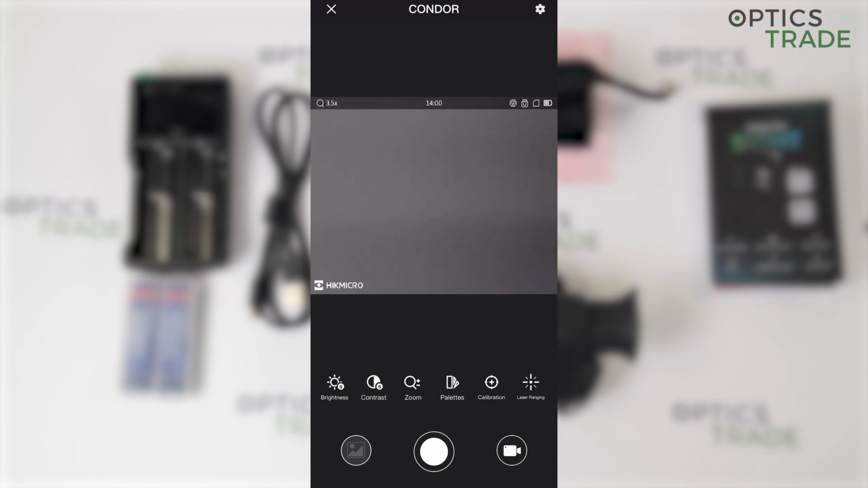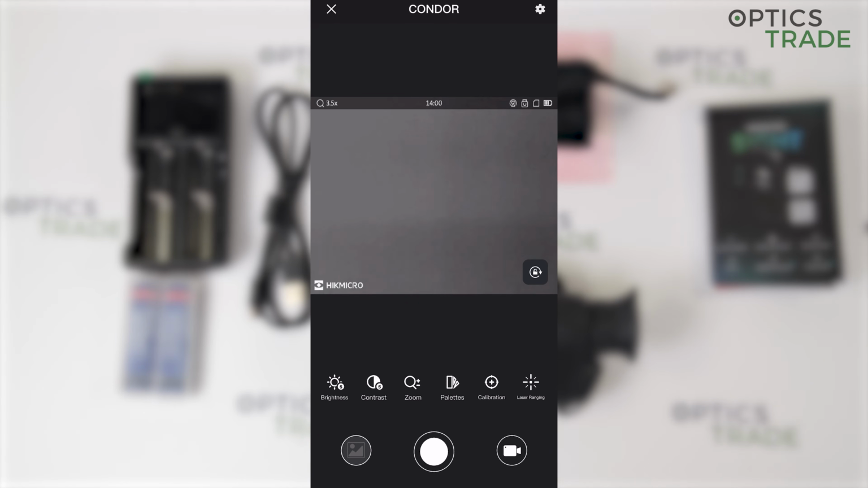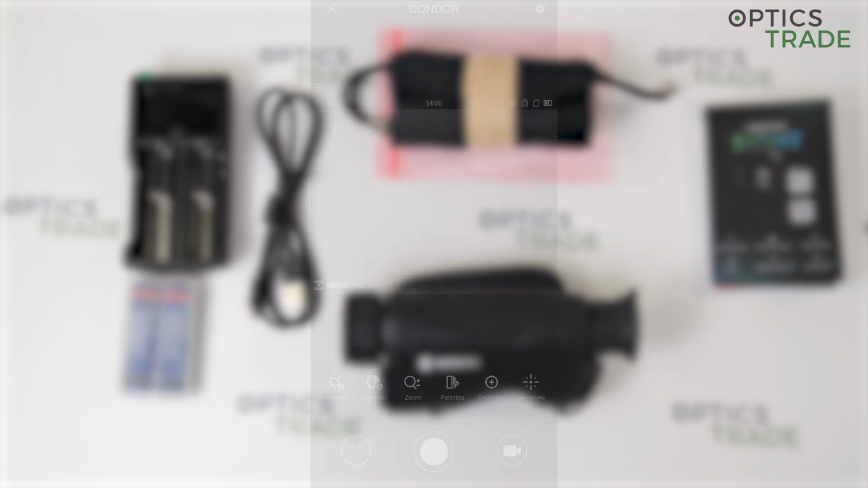And on the bottom we have on the left side, if we have any photos or videos. In the middle the button is for making an image or photo, and on the right side to make a video. And this is it. This is, I think, everything about the app.